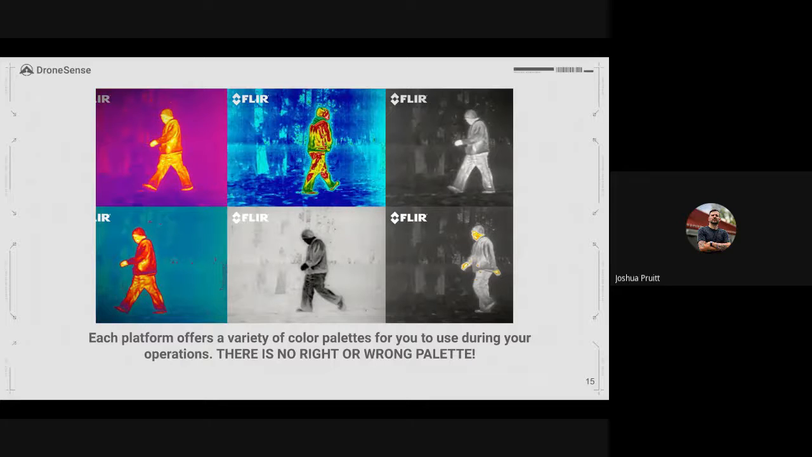And you can see we have a broad spectrum. So don't ever let anyone tell you that there is a specific palette that you need to be utilizing. There is no right or wrong. It's all about spending some time with the aircraft, figuring out what works best for you.